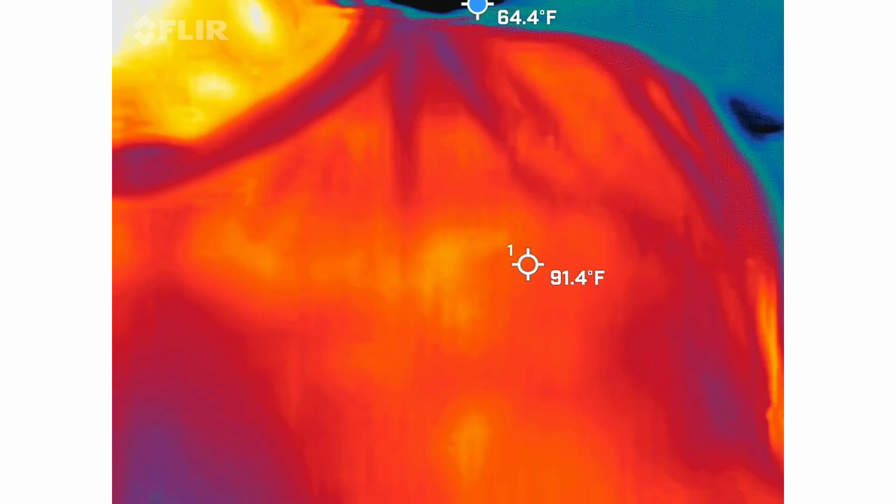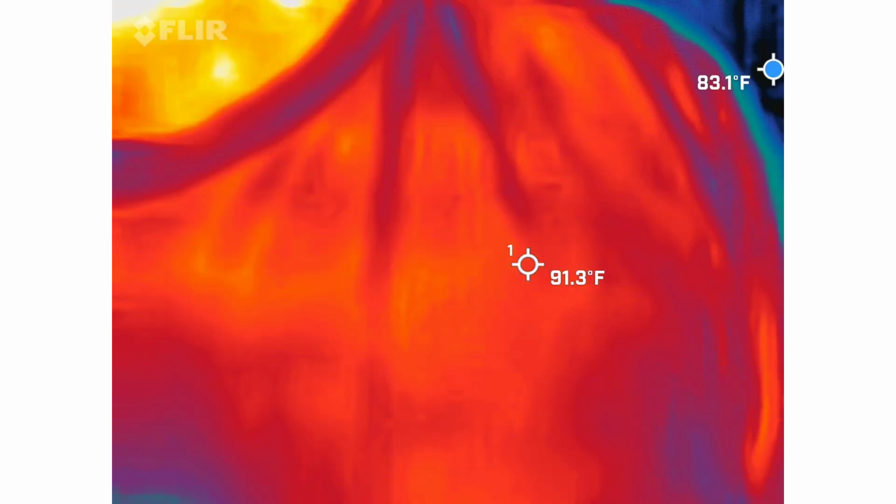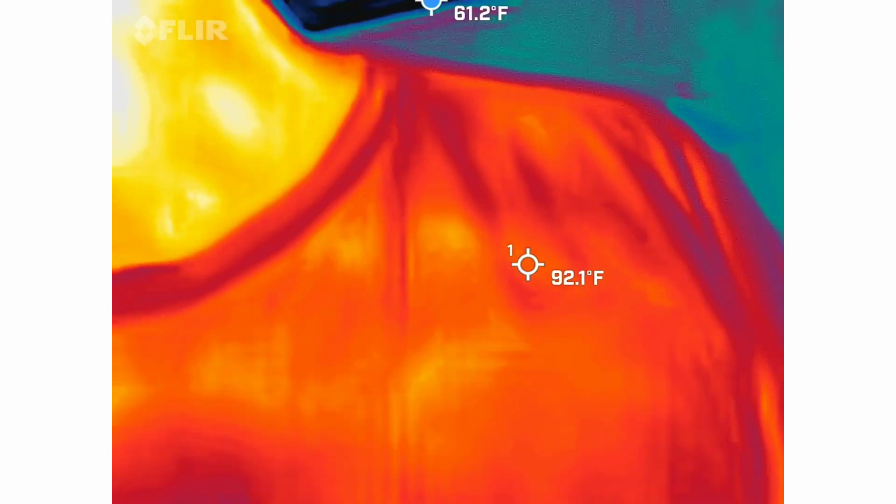So the cool thing about the way I have this video set up is that there's a blue dot bouncing around the screen. The blue dot is showing you the coldest spot in the frame at that particular moment. So in the event that there's like a 15-degree difference through my spot checks, I'll obviously take note of it and kind of see what's going on with any motion behind it with blue or black areas.